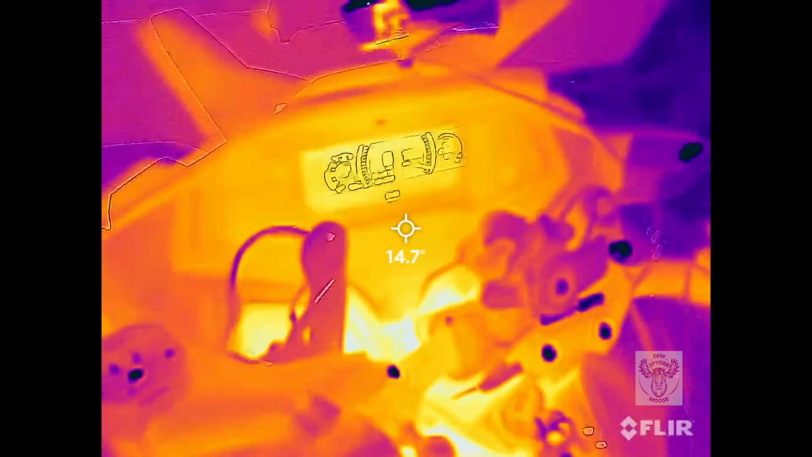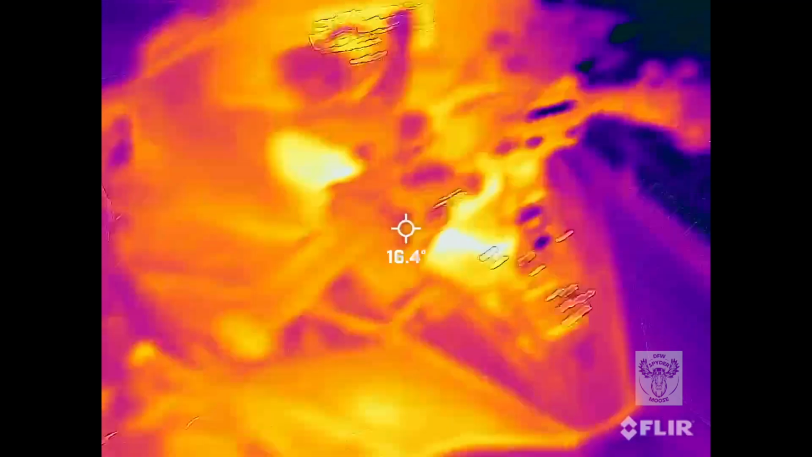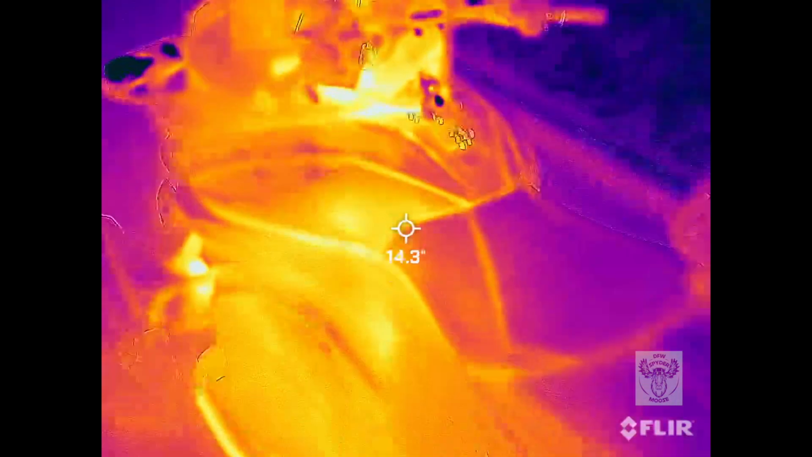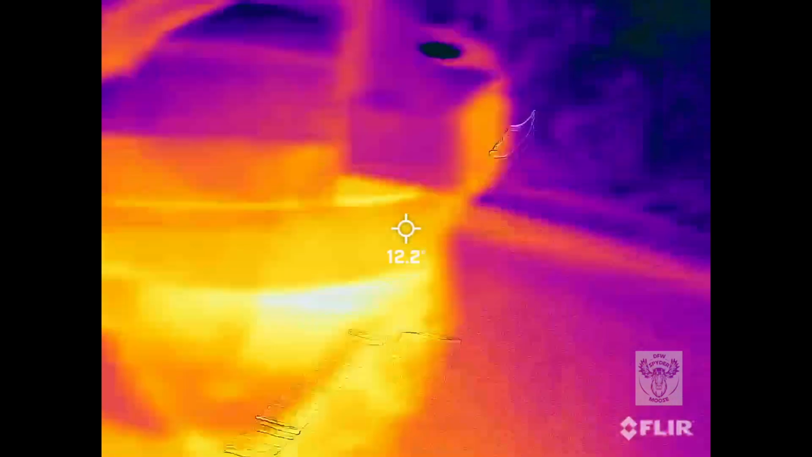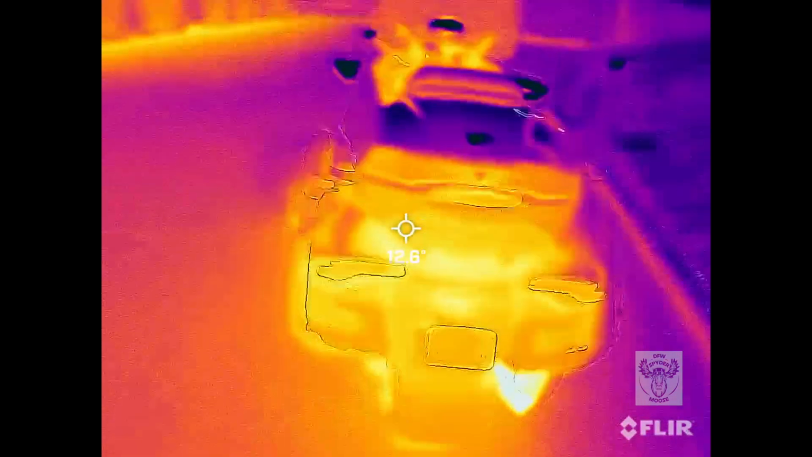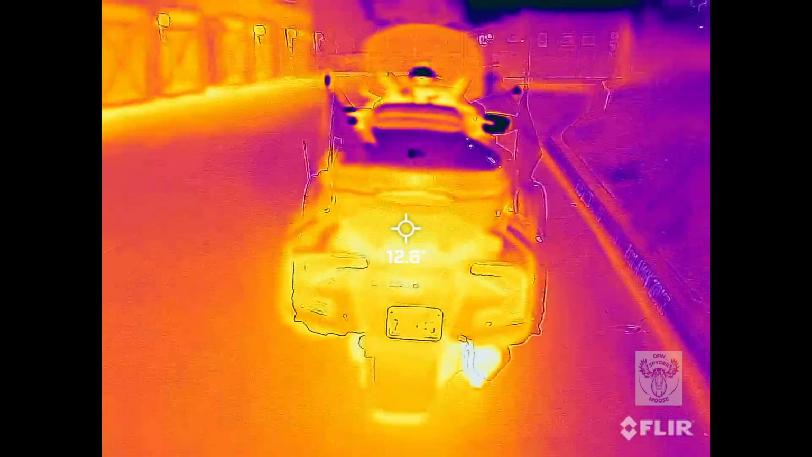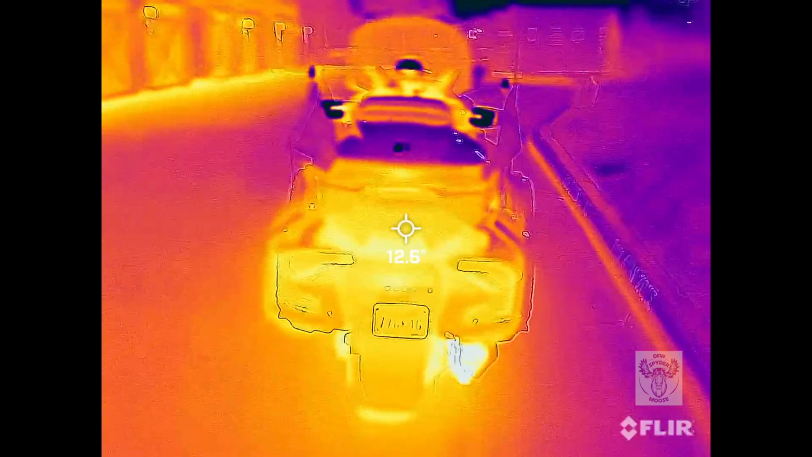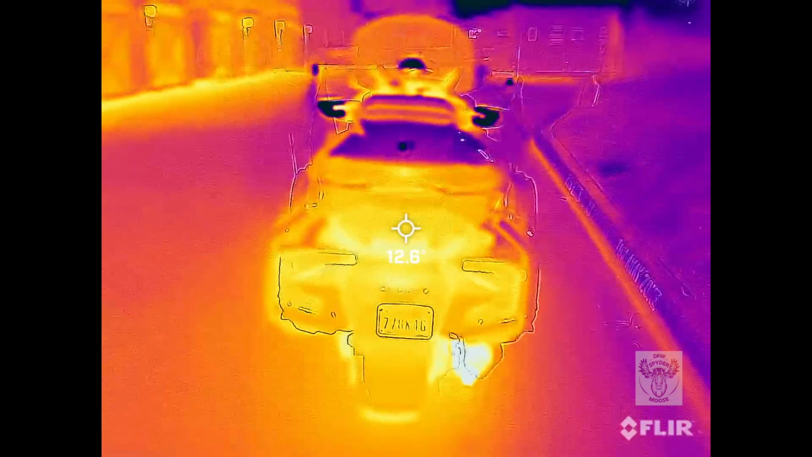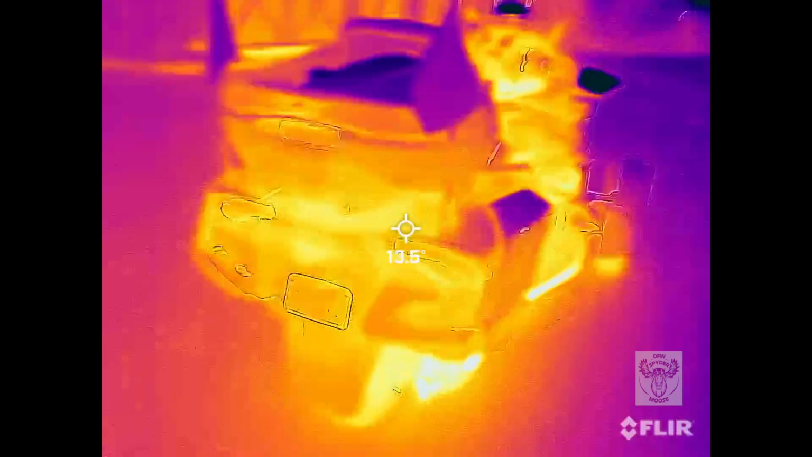Here's the heat coming up through the handlebars or through the center tube, which is not a big surprise. You can see that the flashers were actually on there for a brief second. I'm surprised that there's some heat coming off in between the rack there, between the top case. Not surprised at that, and again, the flashers are on and you can't even see them, which is somewhat amazing. I would have thought those would have been on.